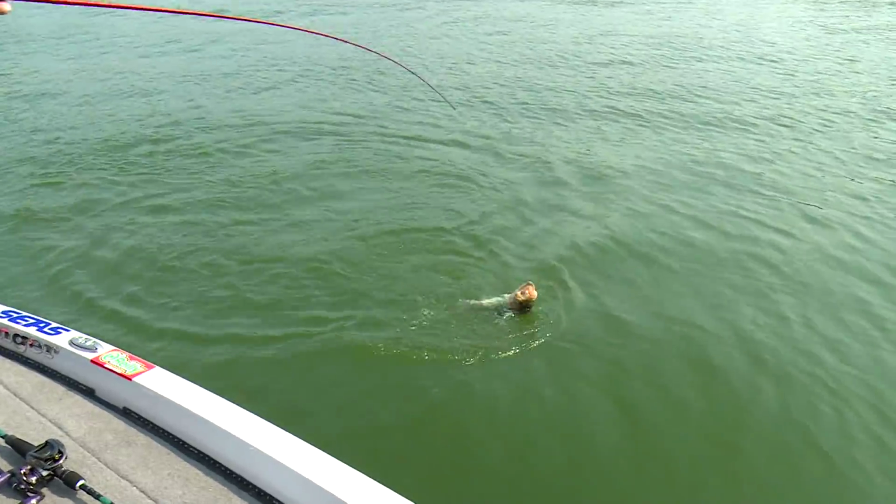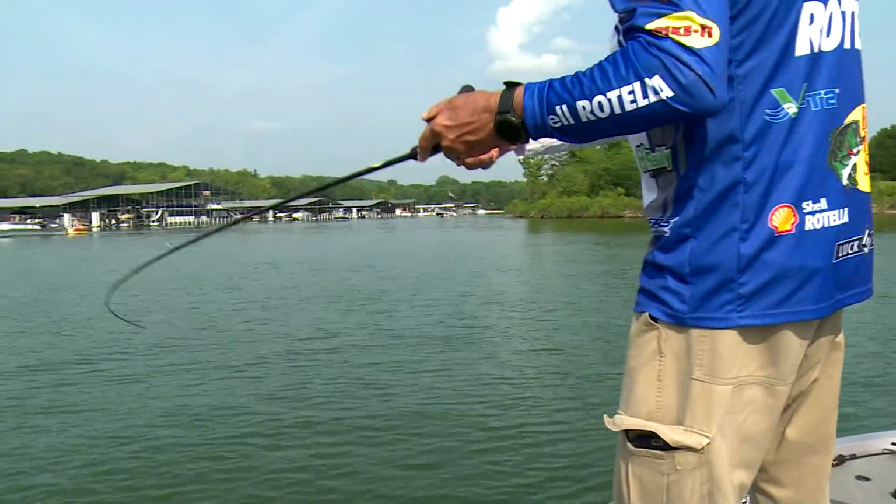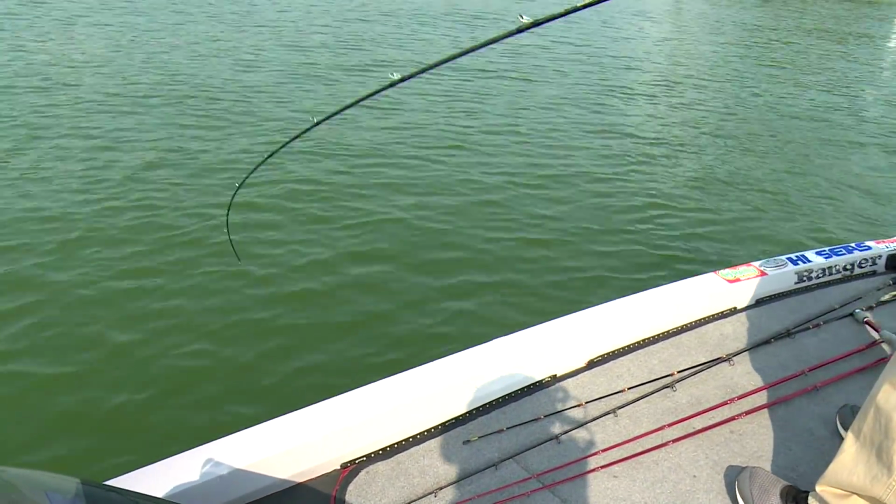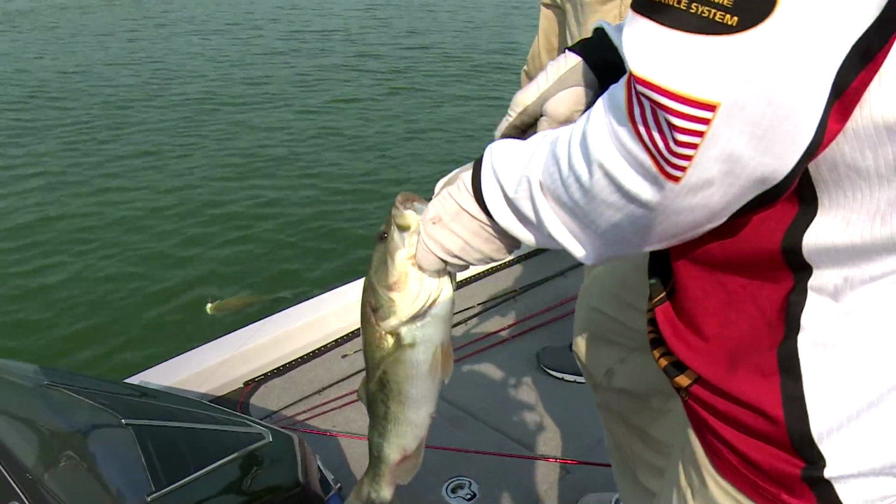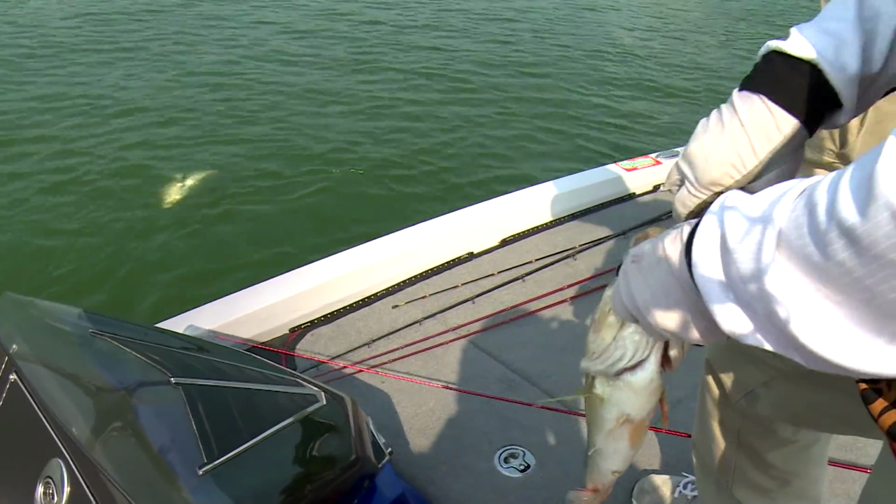This is what we've been looking for all day. Whoa, another big one, another big one! Woo, that's what I'm talking about. Look there. Oh, yeah. I can swing that one now.